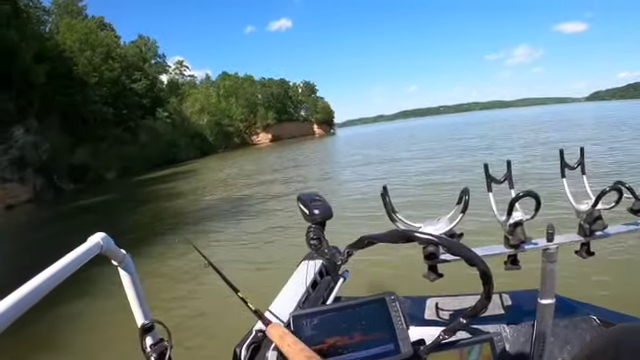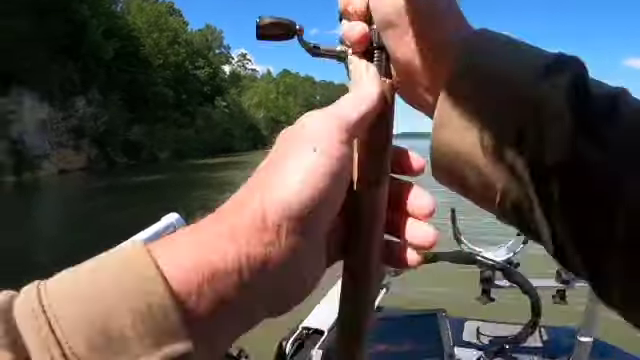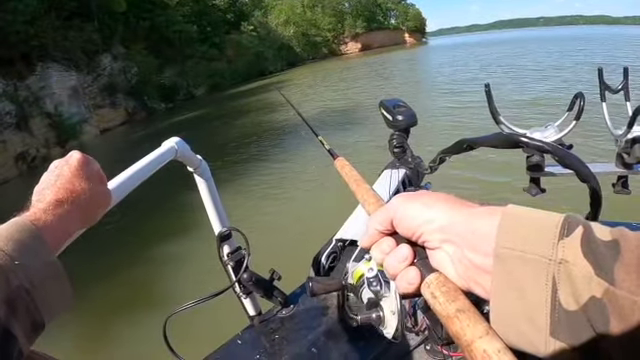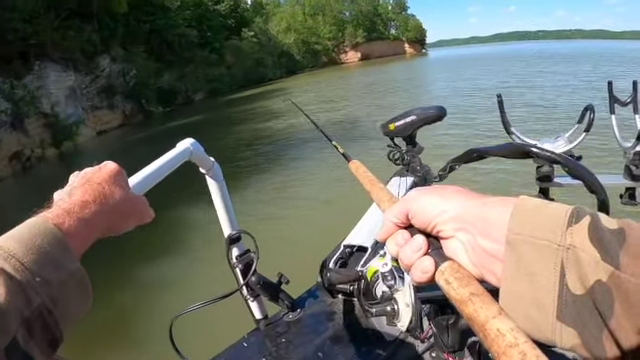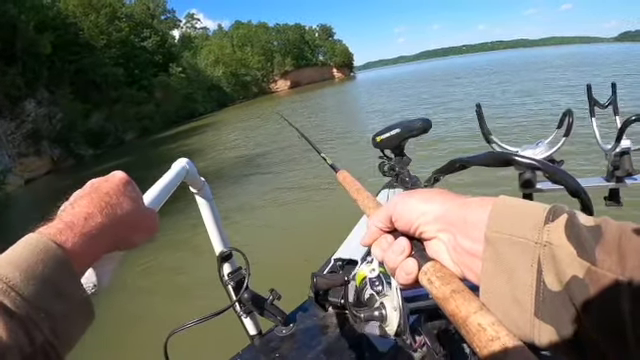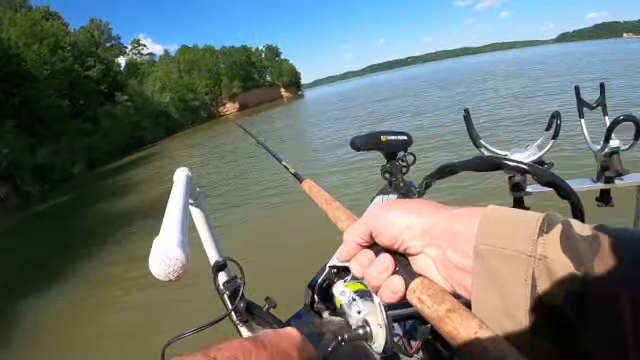I'm gonna hit the park button on this spot lock and see if we can get it out there. All you gotta do is just get it right over top of them. Everybody says the crappie feeds up. I'm gonna say he just feeds forward. He's got to bite it with his mouth.